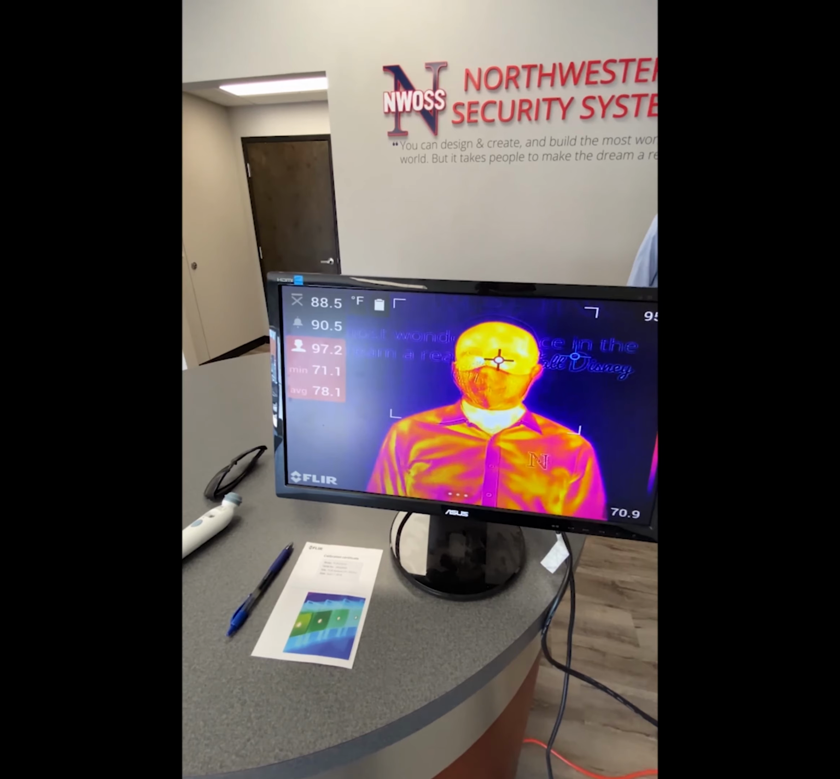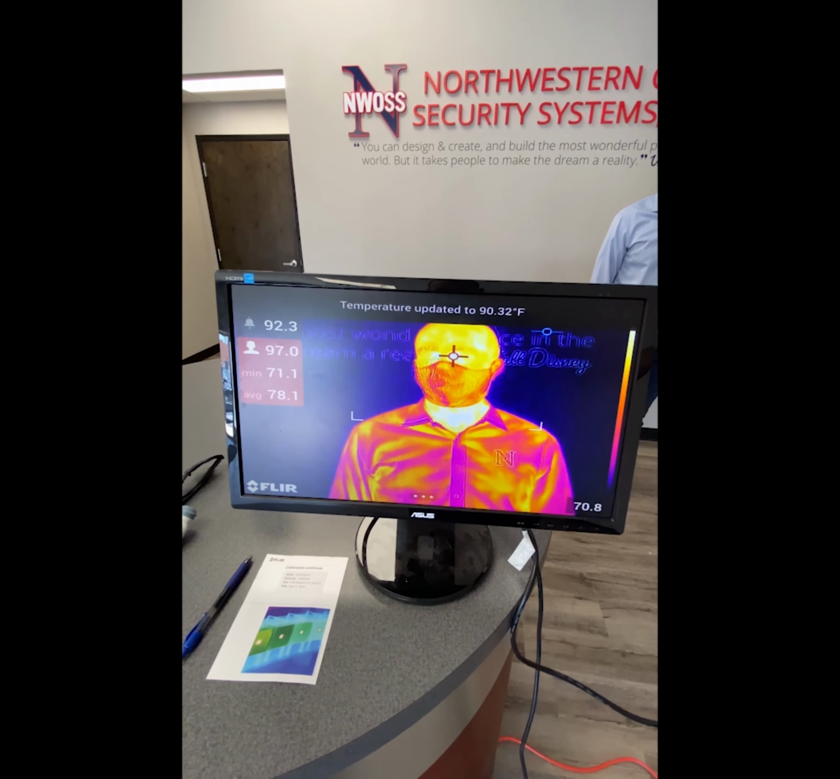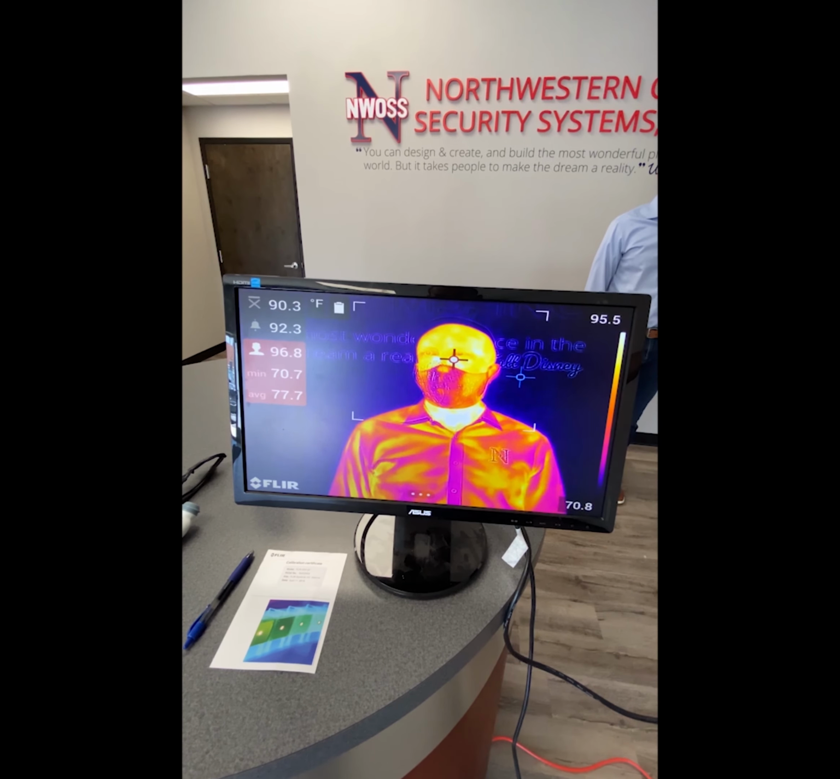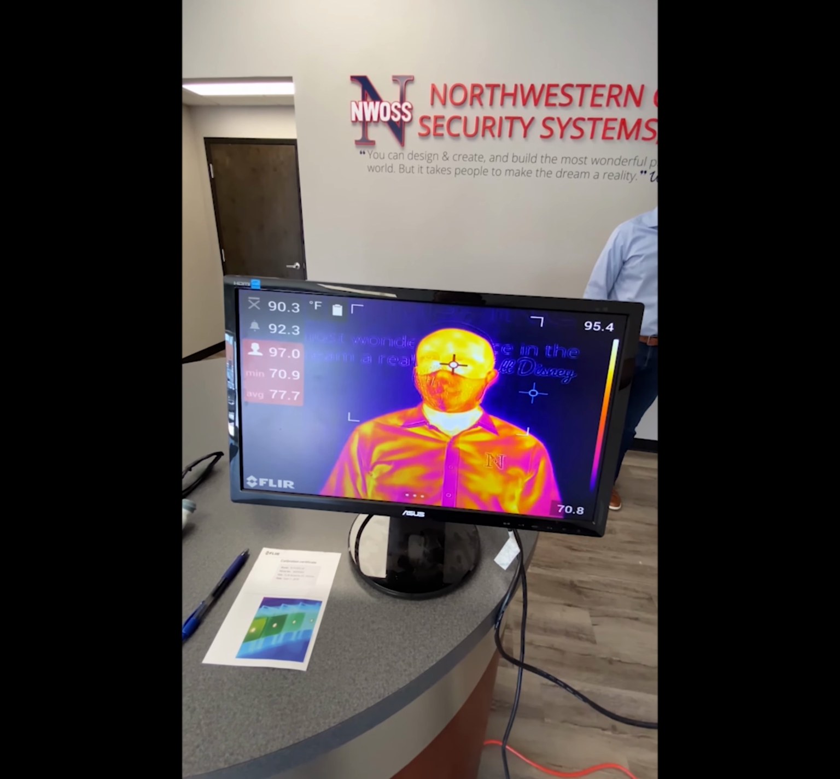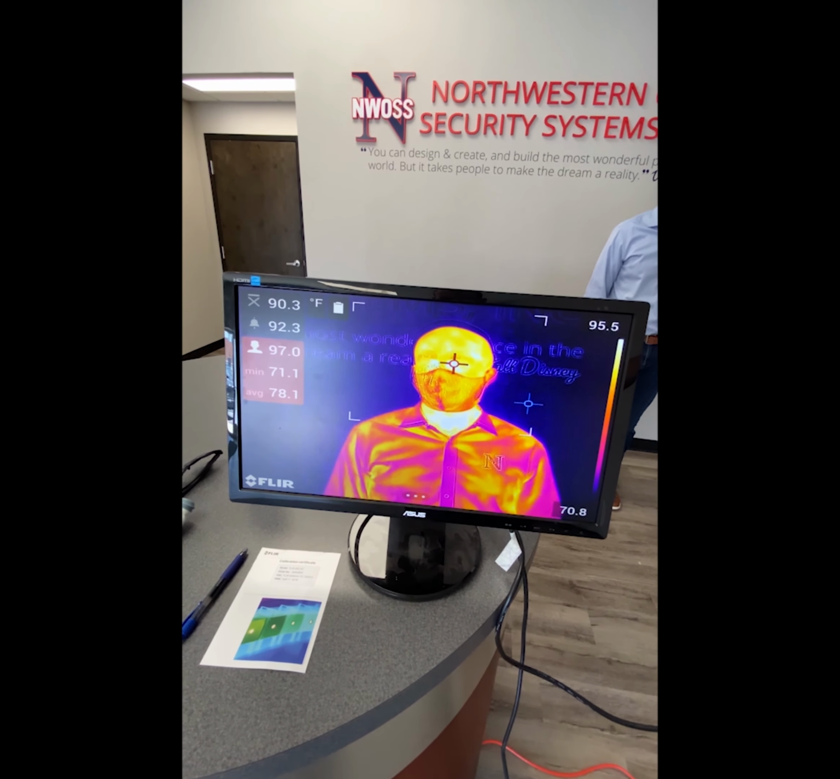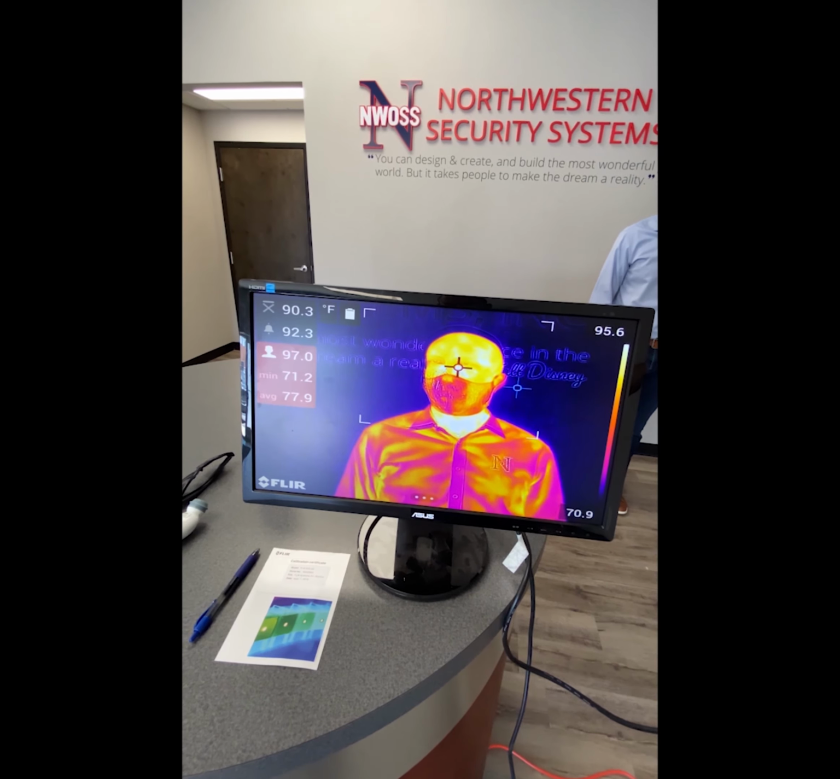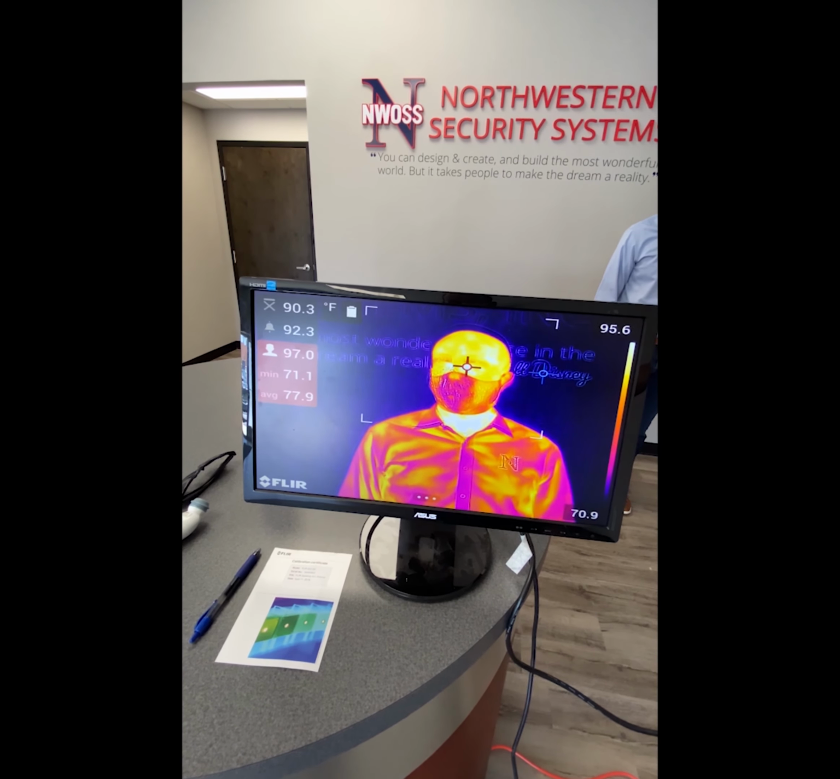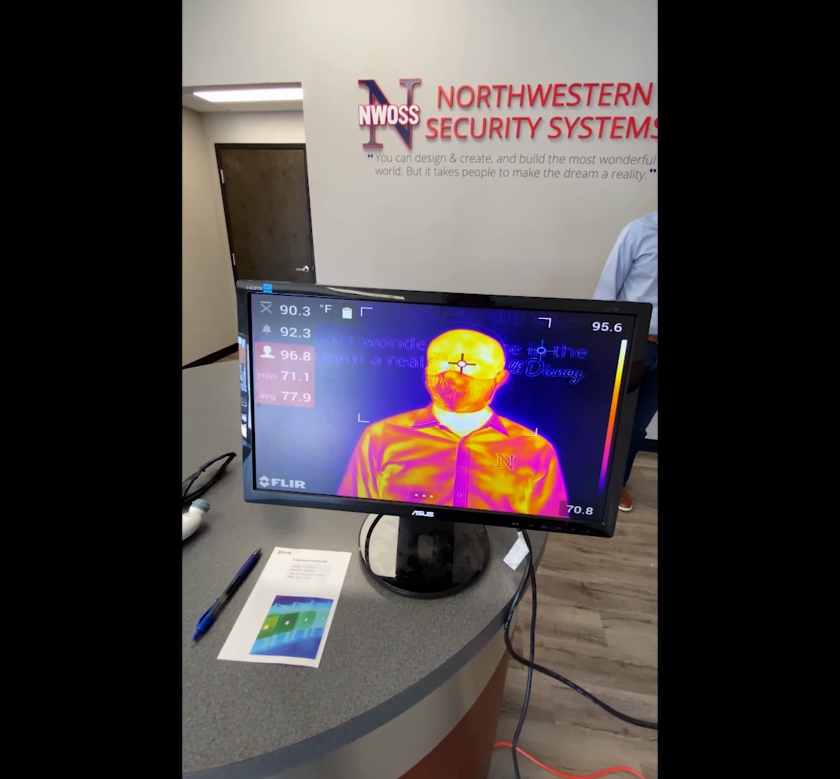Alrighty. So the average, the alarm temperature, what's that set up now? The more samples you take, that average alarm temperature will keep increasing closer to your average sample size. Okay, so average right now is running 77, 78. Your body temperature is running 97.